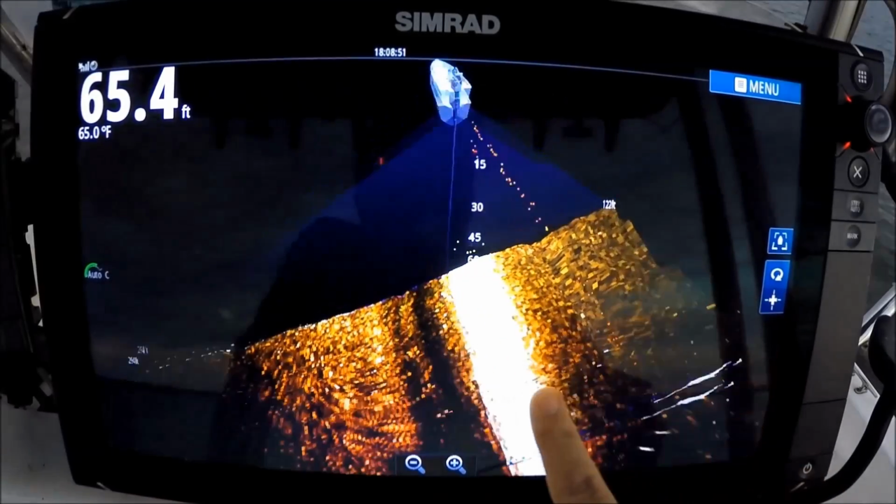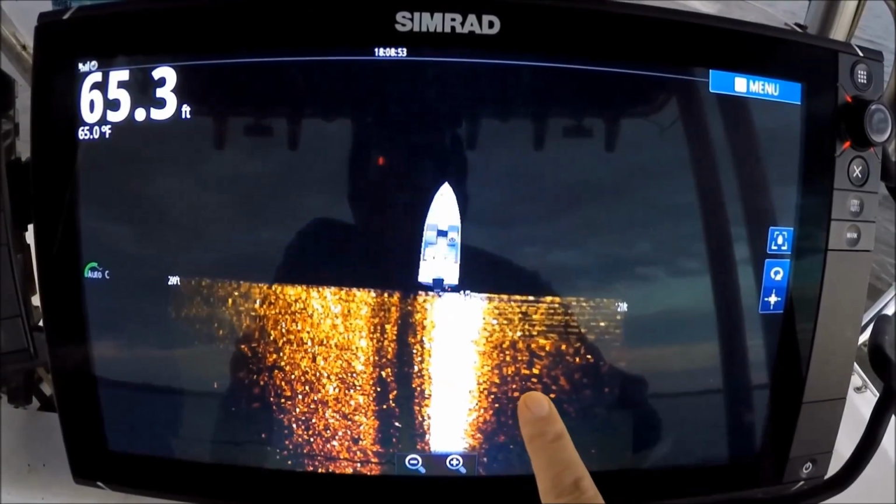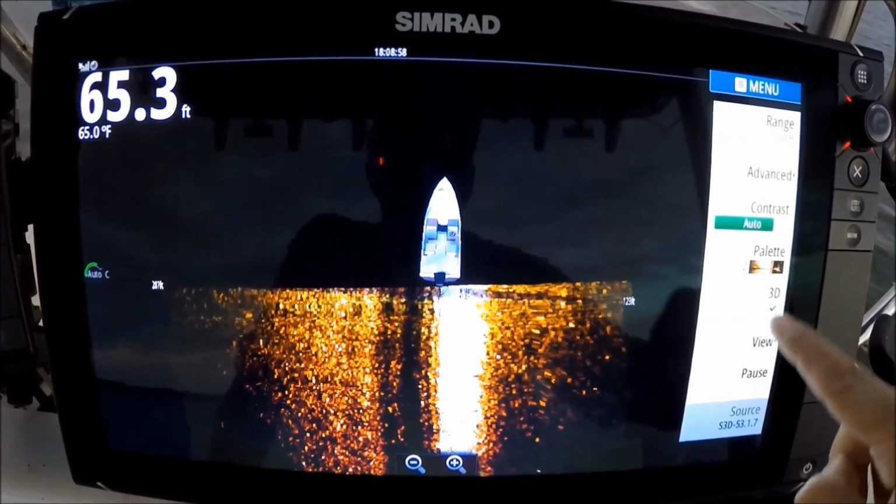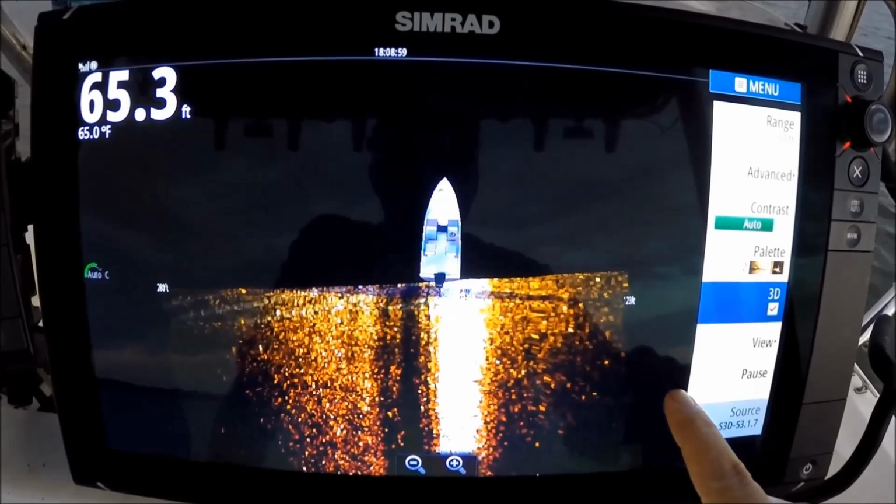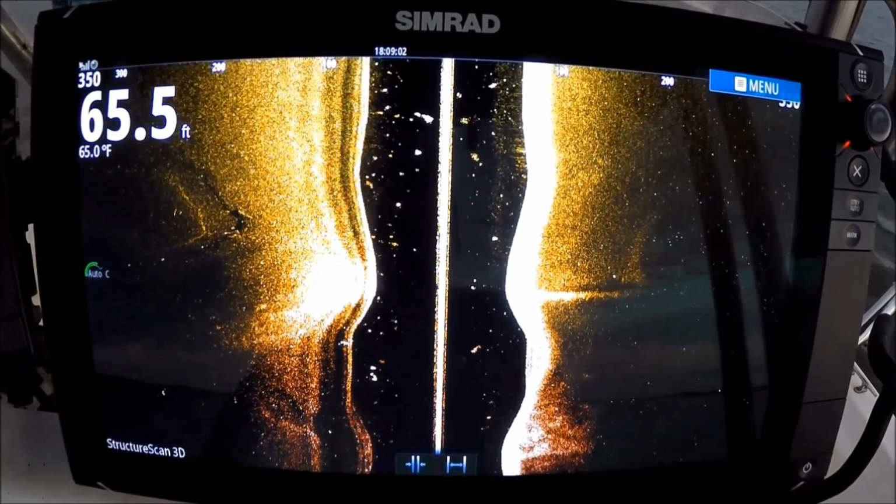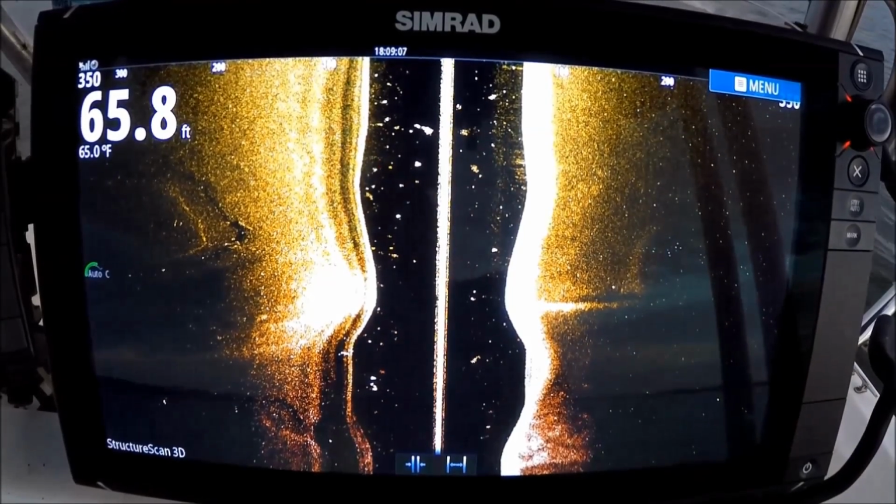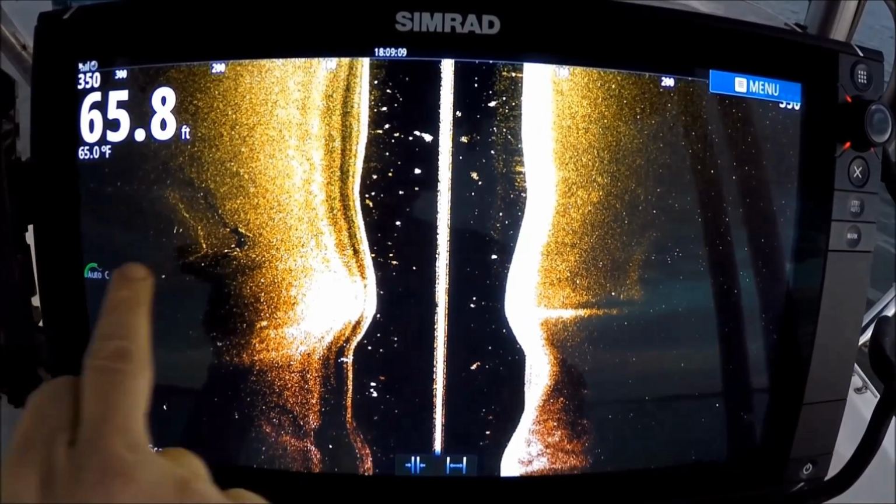I can always turn and look straight up and down if I want. And if I want to switch to 2D, uncheck the 3D box and it automatically gives me my regular view. And there's that bait that we saw right there. Here's the edge of that creek channel.